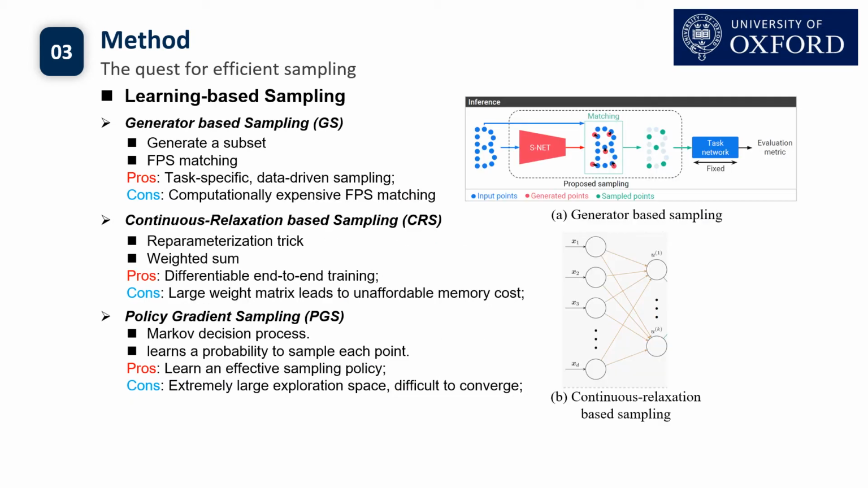For learning-based methods, generator-based sampling directly generates a task-specific subset to approximately represent the original large point set, but it needs computationally expensive FPS matching. CRS uses the reparameterization trick to achieve end-to-end training, but it requires a large weight matrix and leads to unaffordable memory cost.